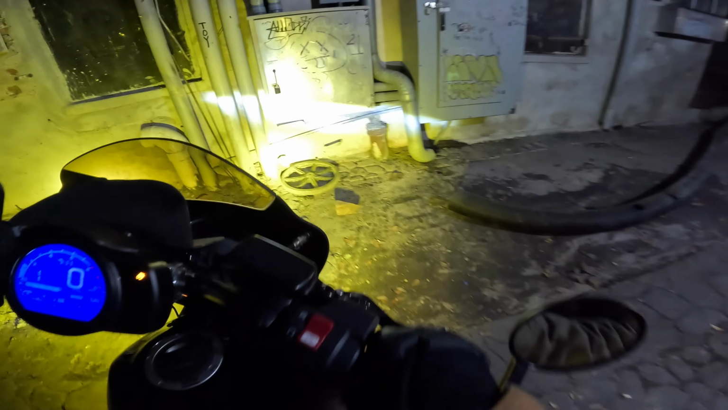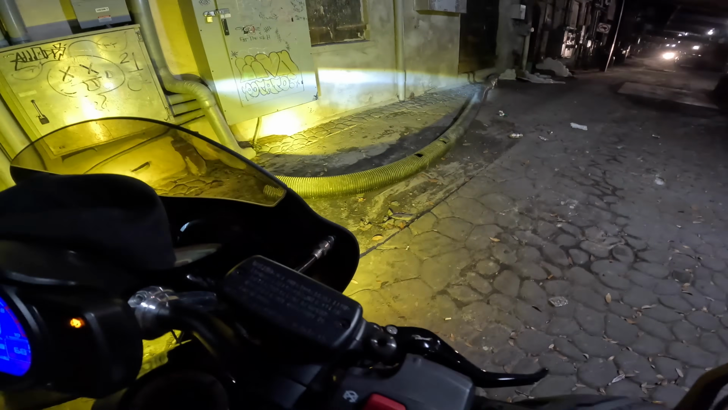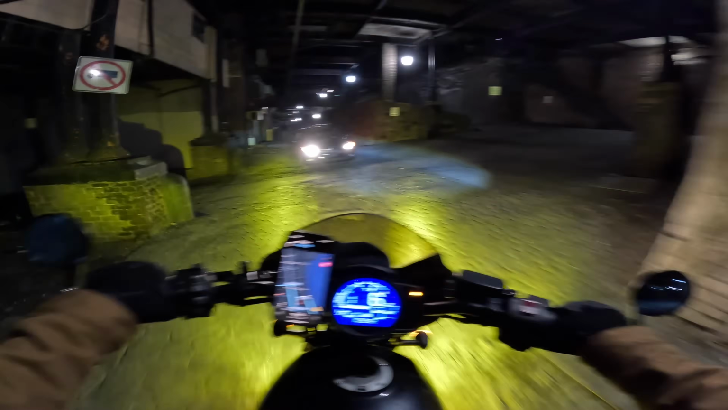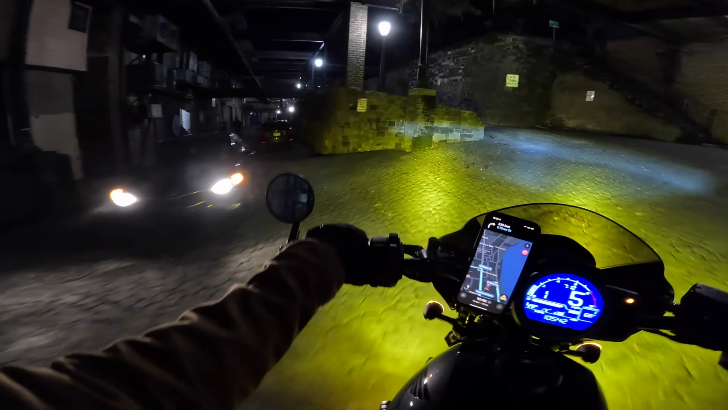This is insane, dude. My GPS literally thought that I was on the street up there. No wonder people are looking at me like I'm crazy. How the heck do I get up out of here? I gotta go to where that dog is?